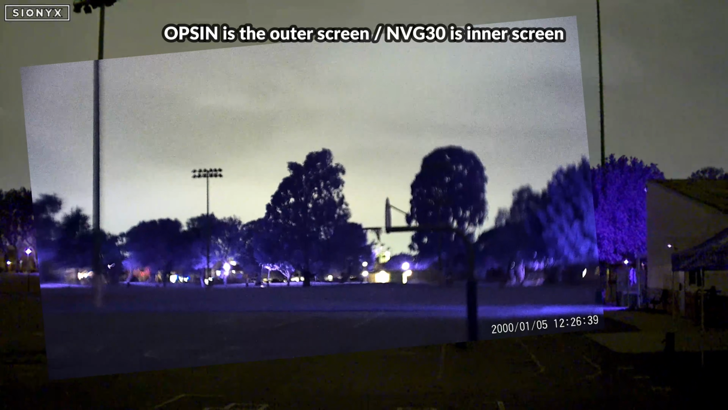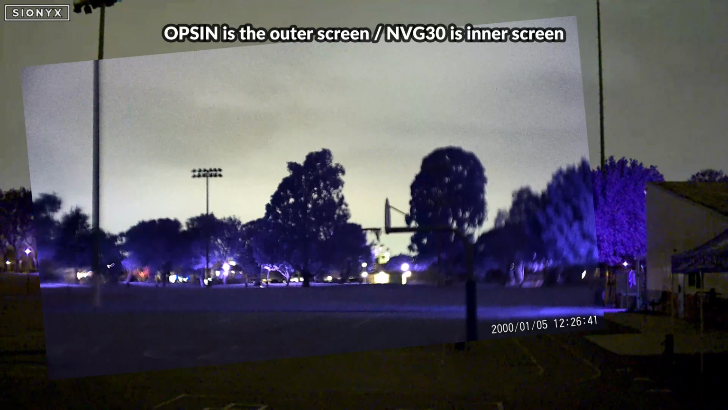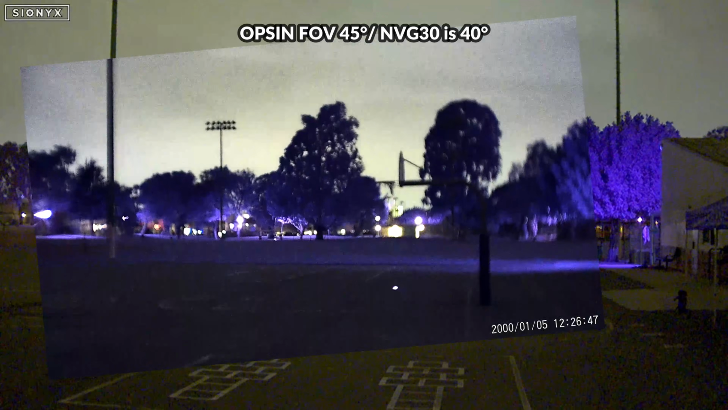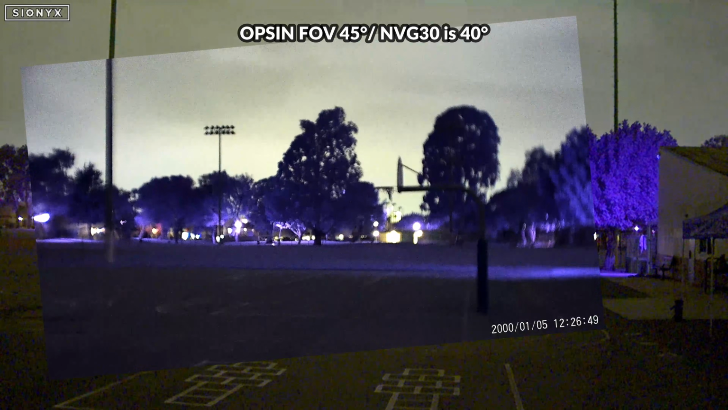Here's a look at their views overlaid, which is going to make it easier to put their fields of view into perspective, and they are fairly similar, but the Opsin does have a slightly wider 45-degree field of view compared to the NVG30's 40-degree field of view, so overall this will provide the user with a bit better performance.